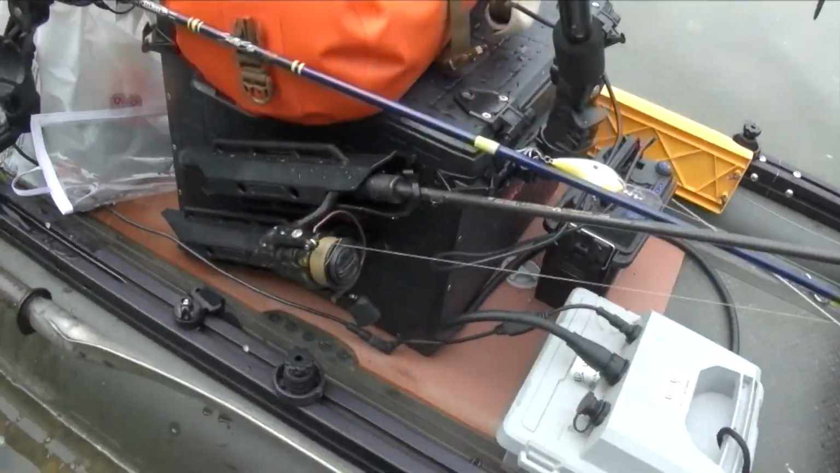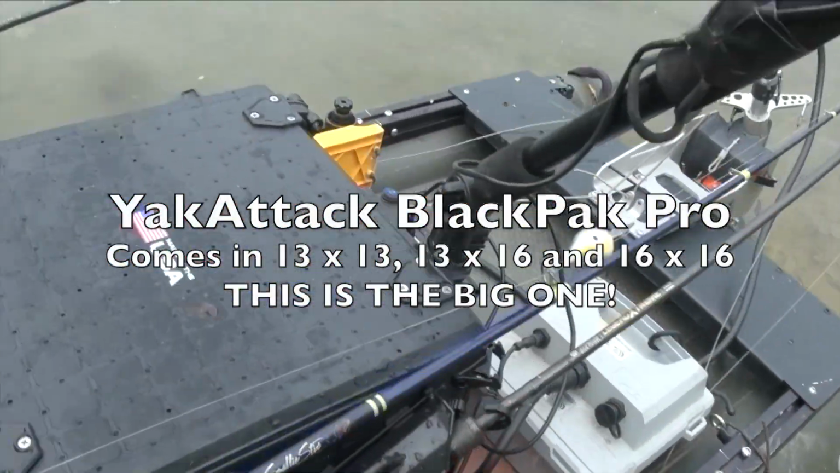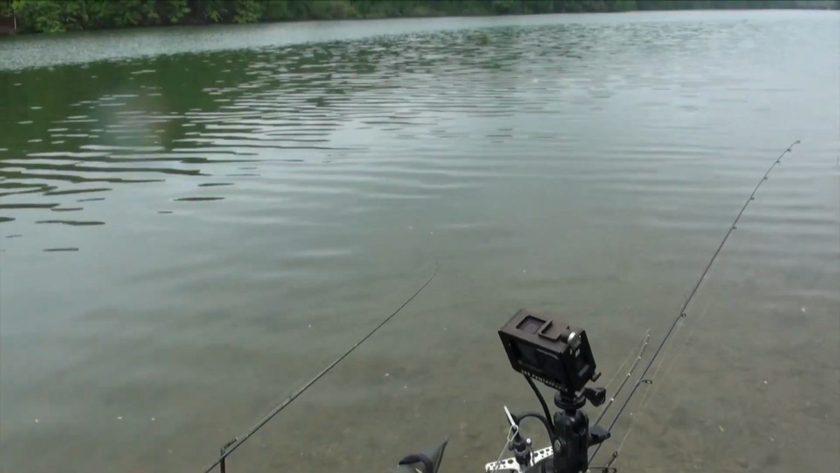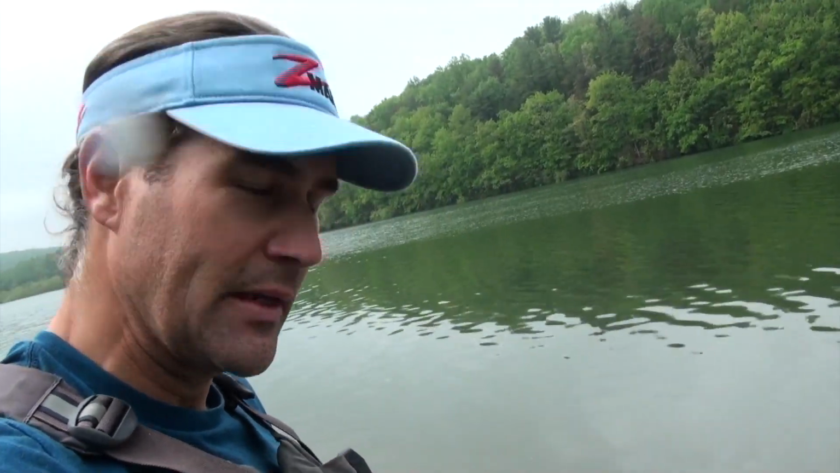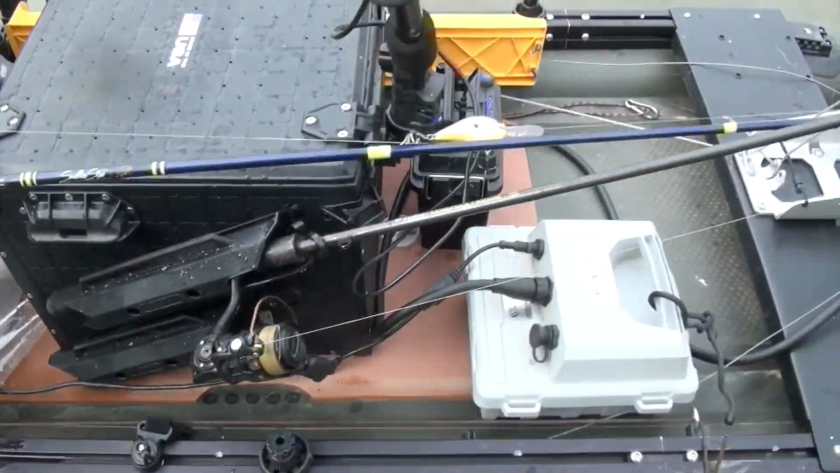I do have the new Yak Attack Black Pack Pro. This is the 16 by 16. I don't like my rods pointing up. I actually had a little bit of static electricity. I had one rod up when I was on Lake Fork, and I reached back. It was humming, and it went zzz and got me. So I like them pointed back so I can go under docks, under branches, under all sorts of stuff.